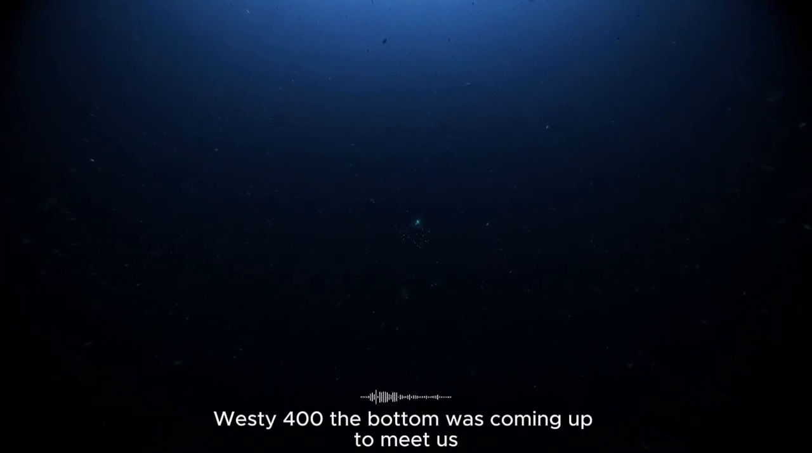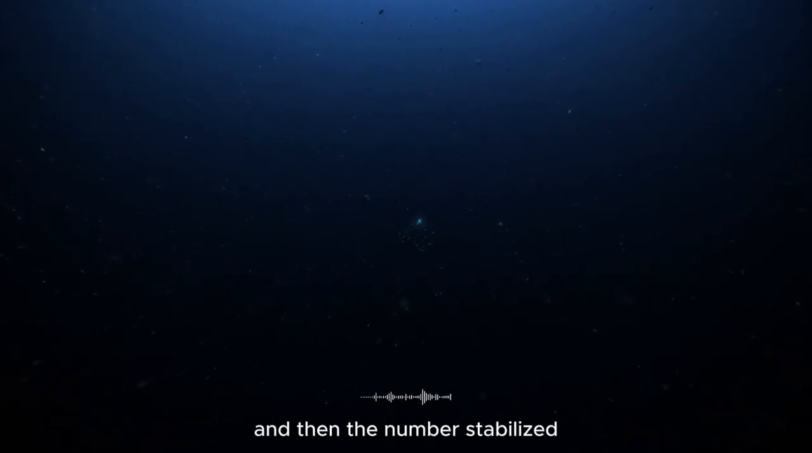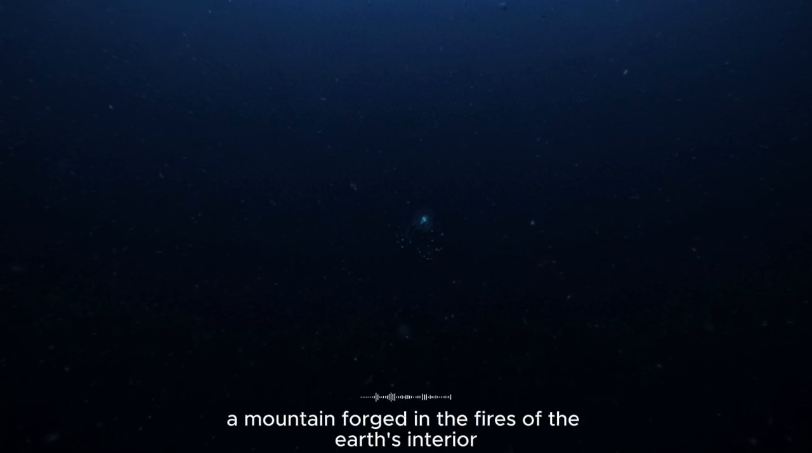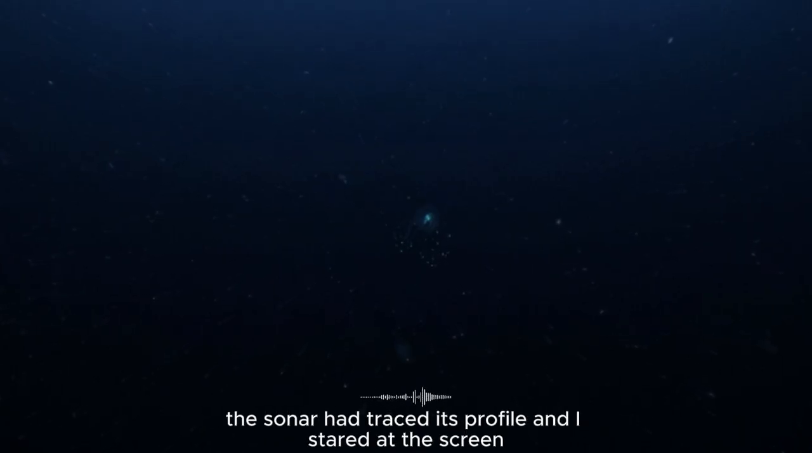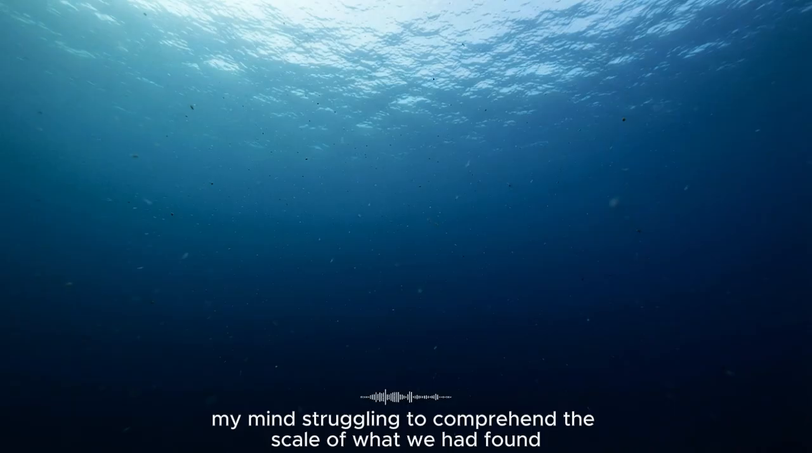The bottom was coming up to meet us, a silent, dark sentinel rising from the abyss. And then the number stabilized, 1,230 meters. The echo sounder had found the summit. Beneath us, rising out of the abyssal plain like a cathedral, was a seamount, an extinct volcano, a mountain forged in the fires of the Earth's interior that had been standing here for millions of years, a silent giant in the deep. The sonar had traced its profile, and I stared at the screen, my mind struggling to comprehend the scale of what we had found.